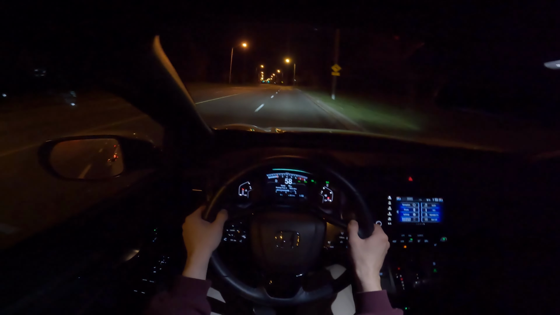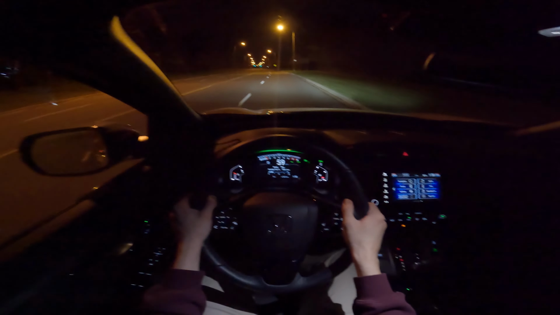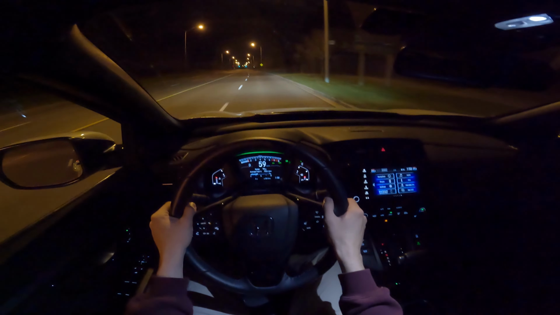These kinds of accelerations are when you really notice that it's a CVT, but other than that, it really feels like a regular torque converter.